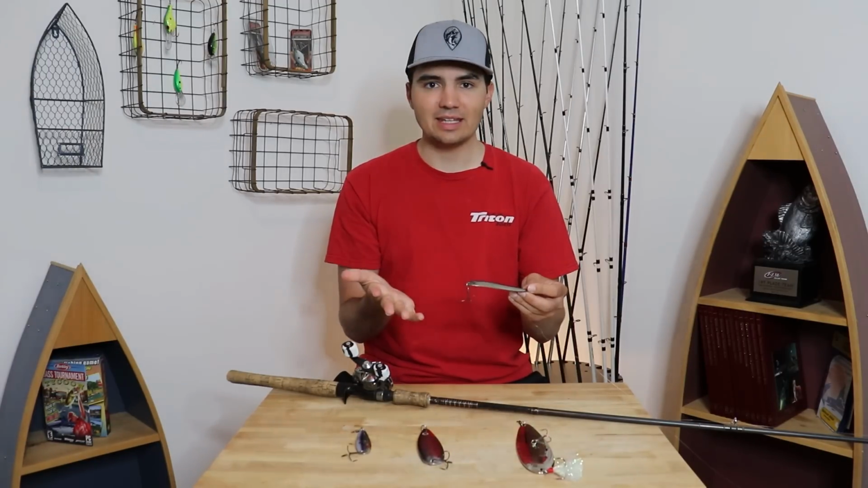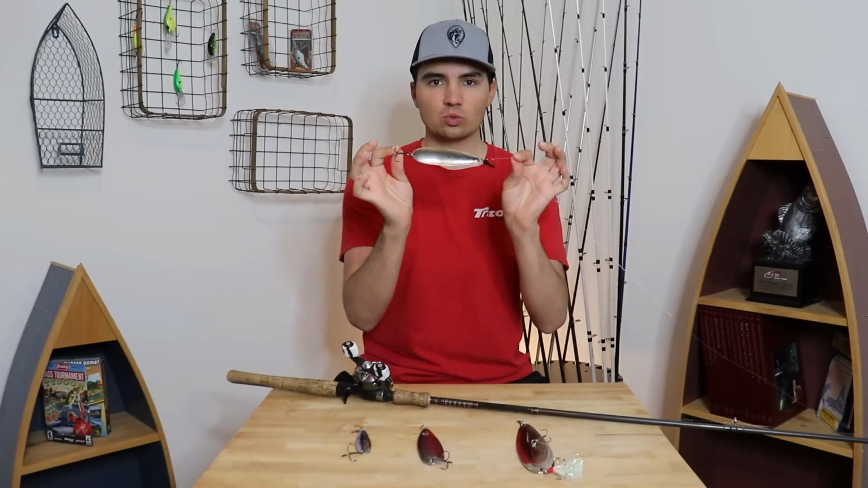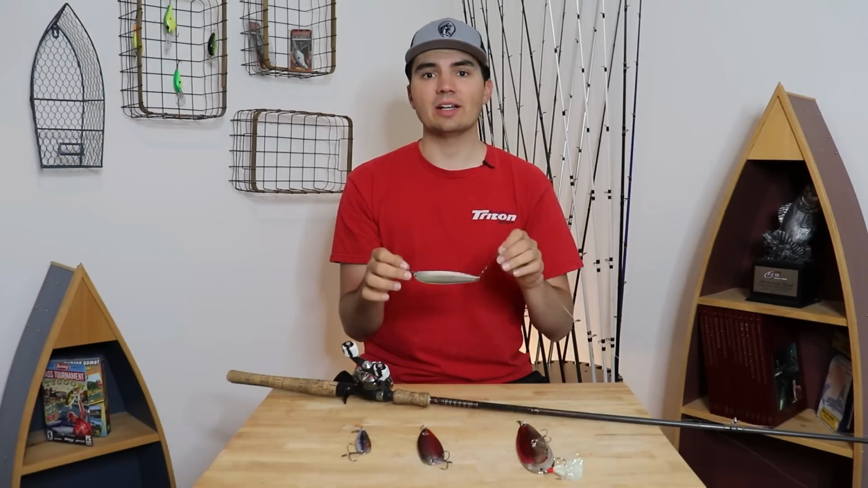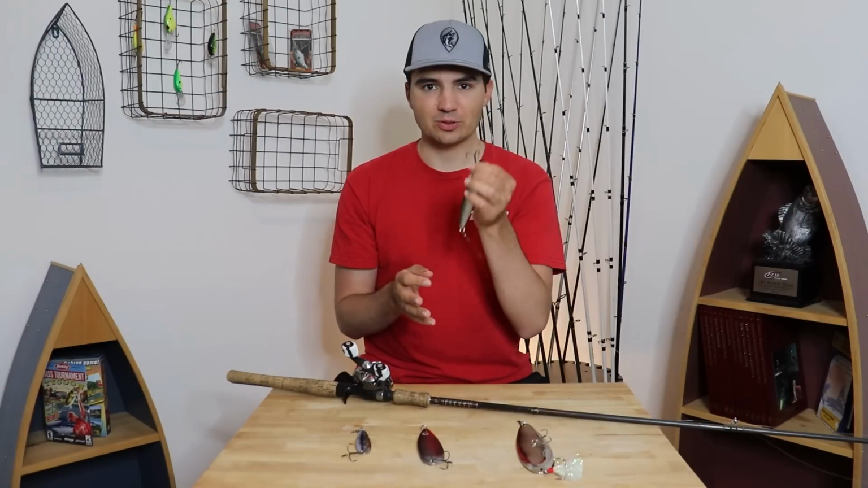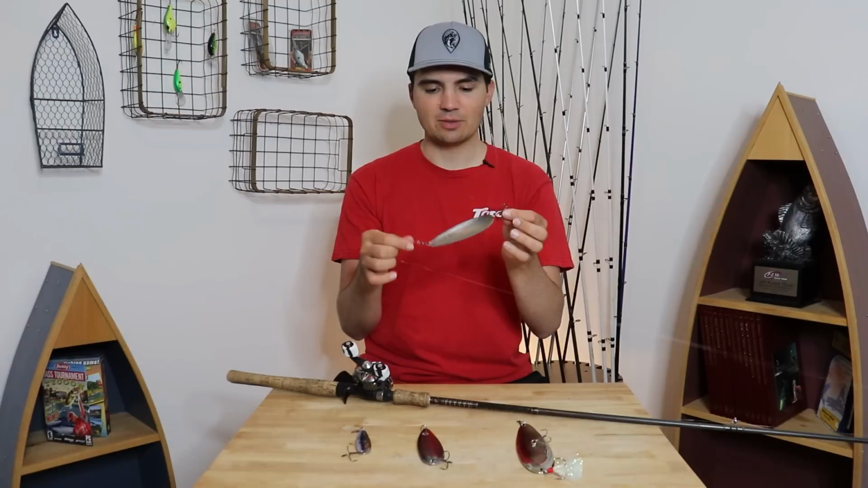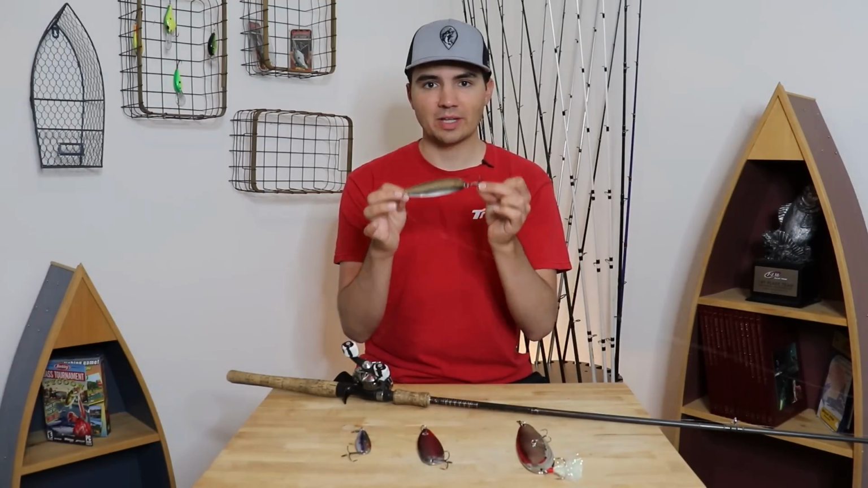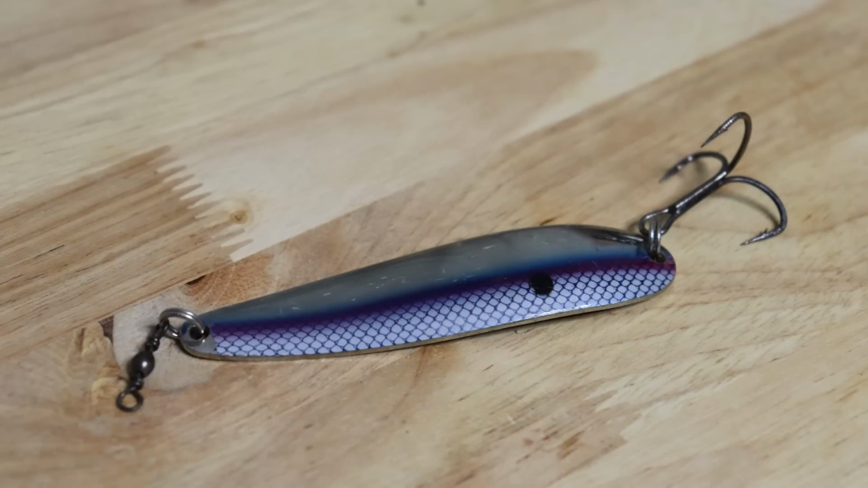Another big key with fishing flutter spoons is that you want to make sure you use the right hardware on that spoon. These spoons have a tendency to create a lot of line twist and also have a tendency to fall out of the fish's mouth when they jump. So you want to make sure you set up your spoon properly so that you're not having a miserable time fishing them. A couple of modifications I do to my spoons when I get them out of the package: first, upgrade the stock treble hook on the spoon.